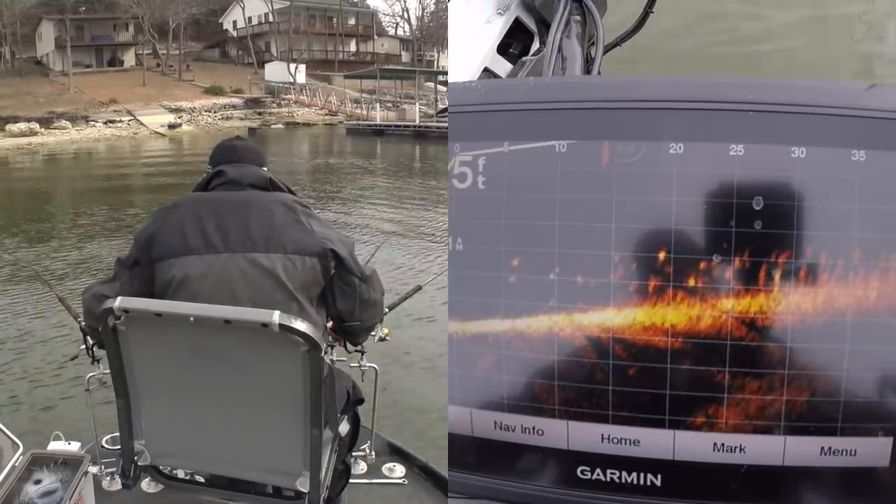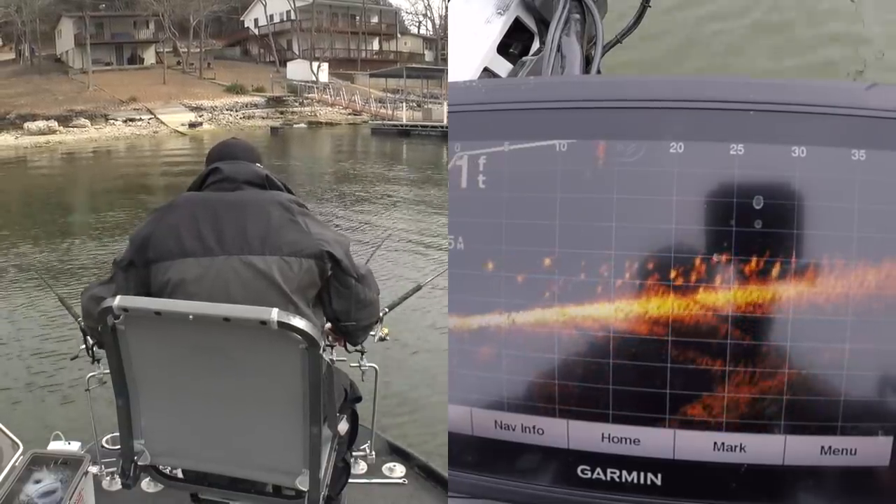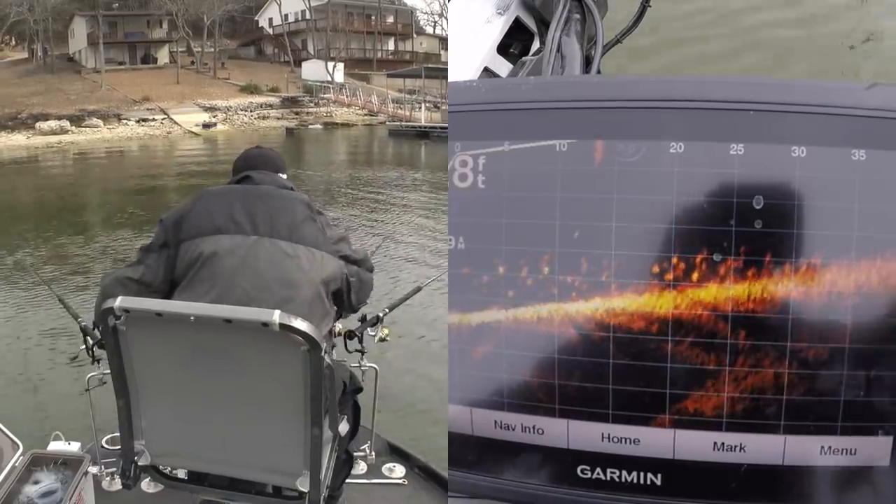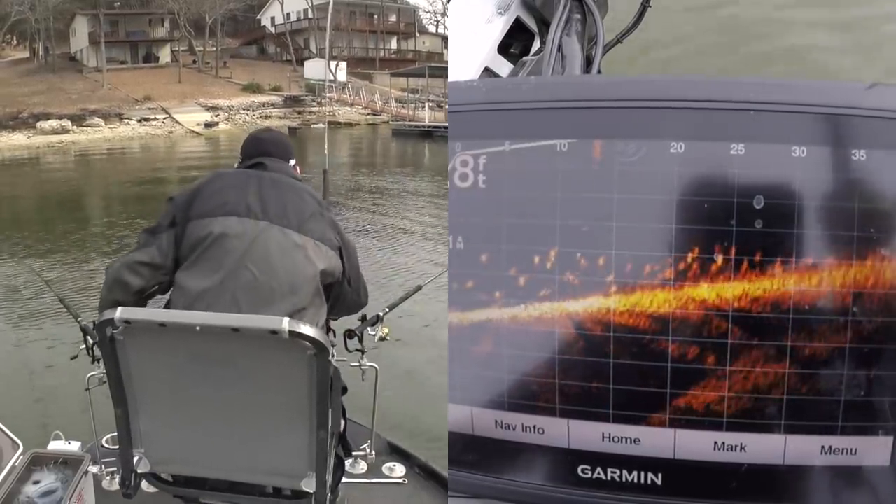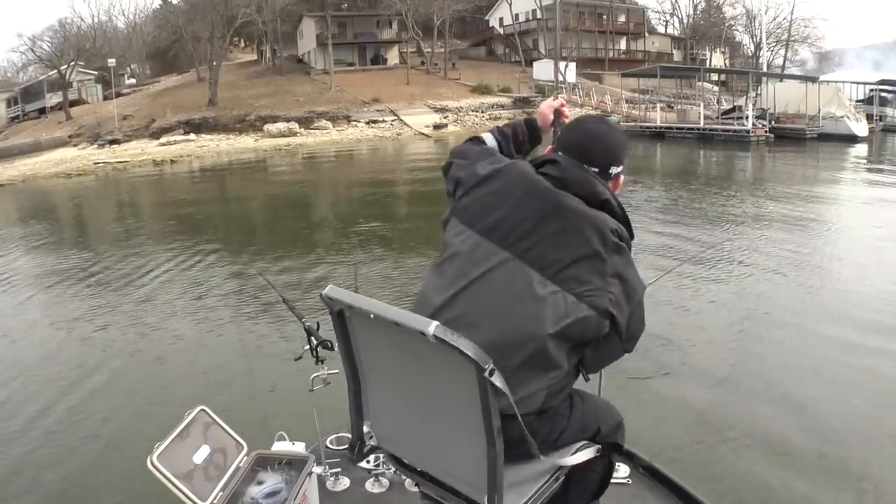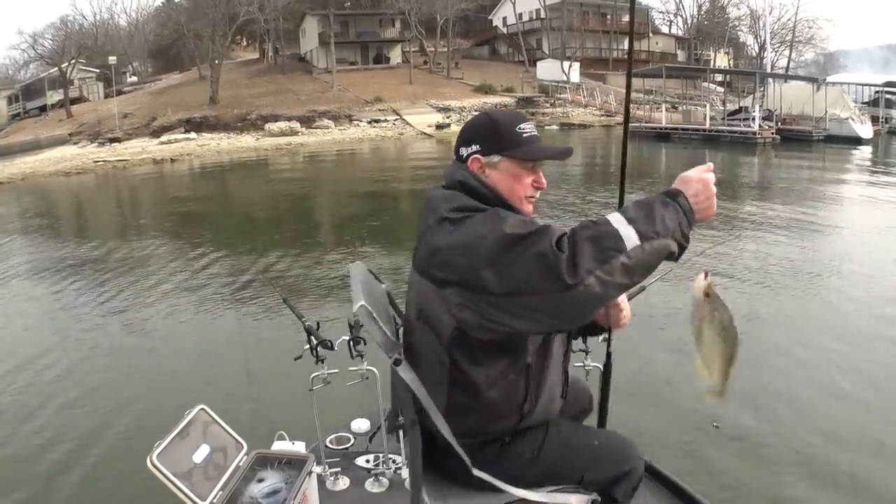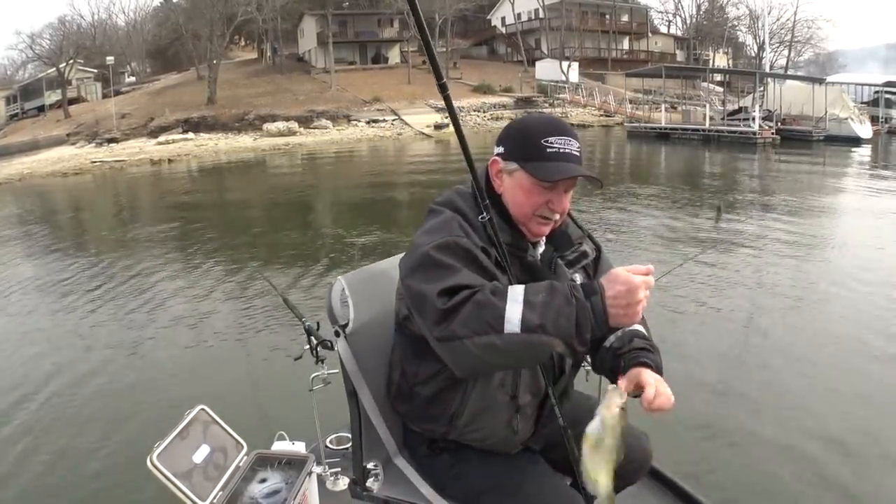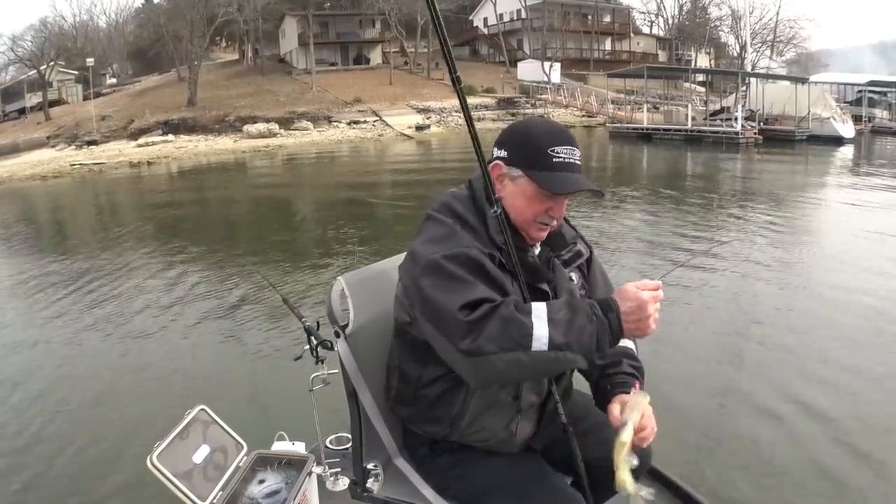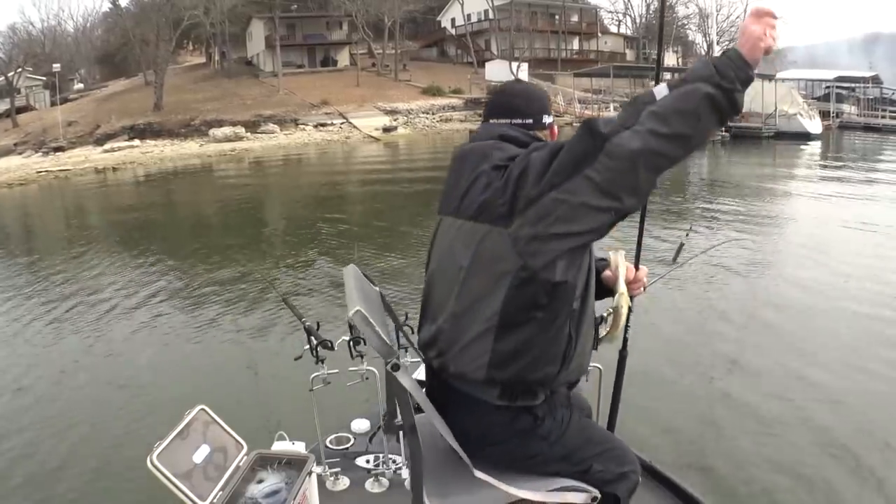All right, come on. Come on. Right there he is. I knew they were going to bite. Those deeper fish just don't seem to be feeding. It's these fish that have moved up on this ledge are the feeding fish.